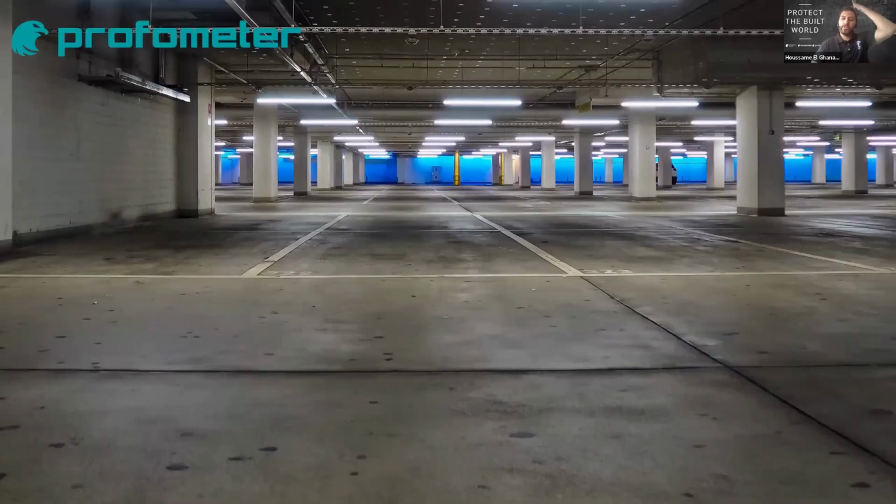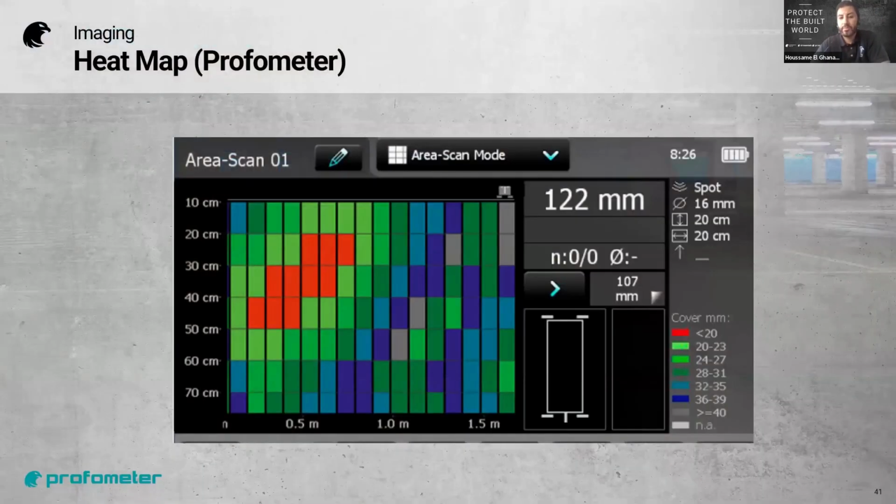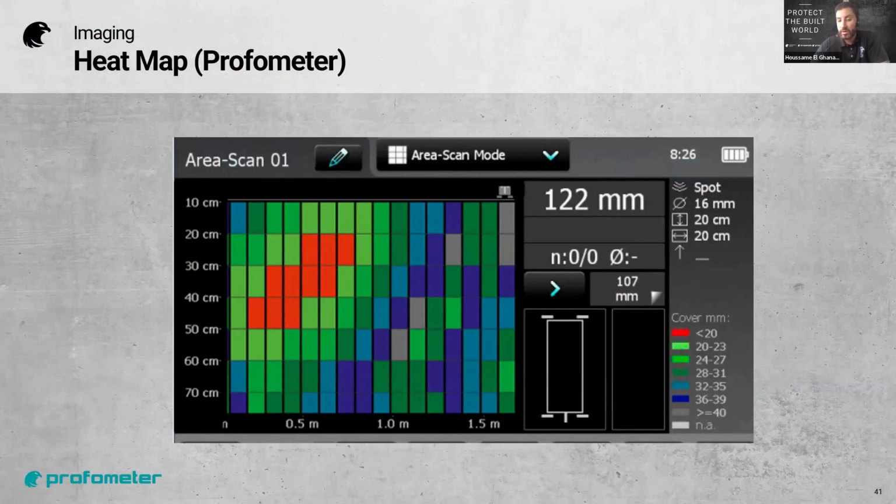Now, imagine that you have a big surface. We also offer the heat map. It's really cool. Why? When you talk with an asset owner or engineering firm, that's an excellent tool to calculate the repair budget